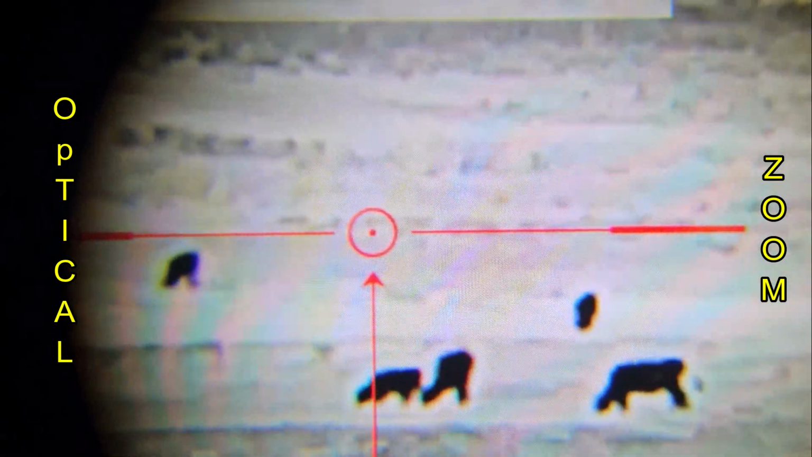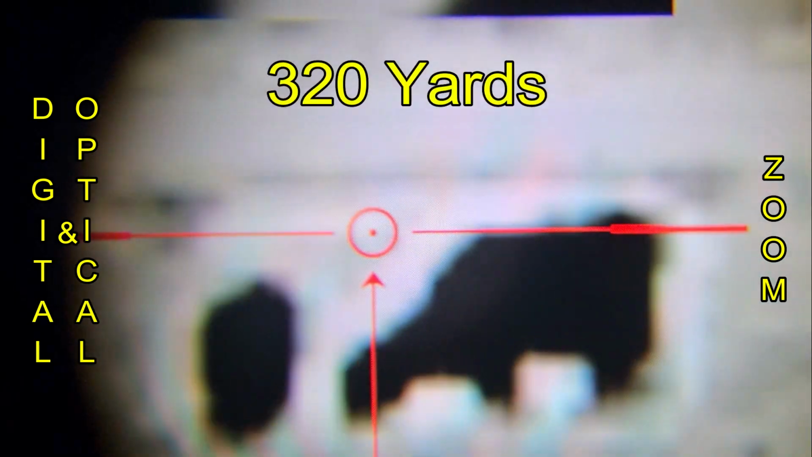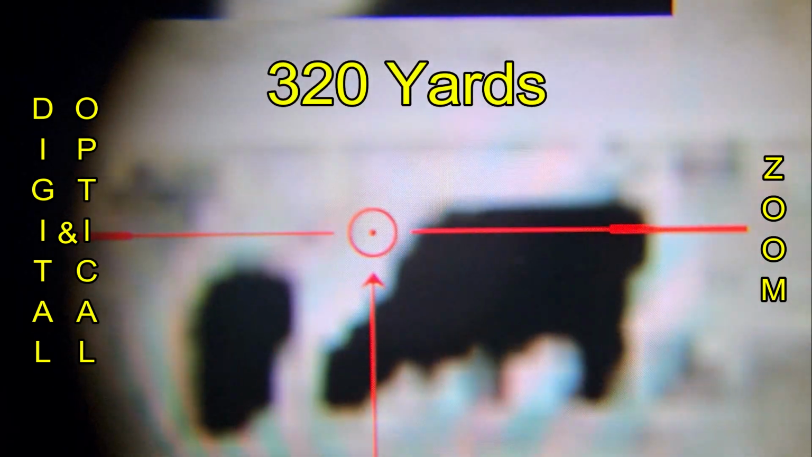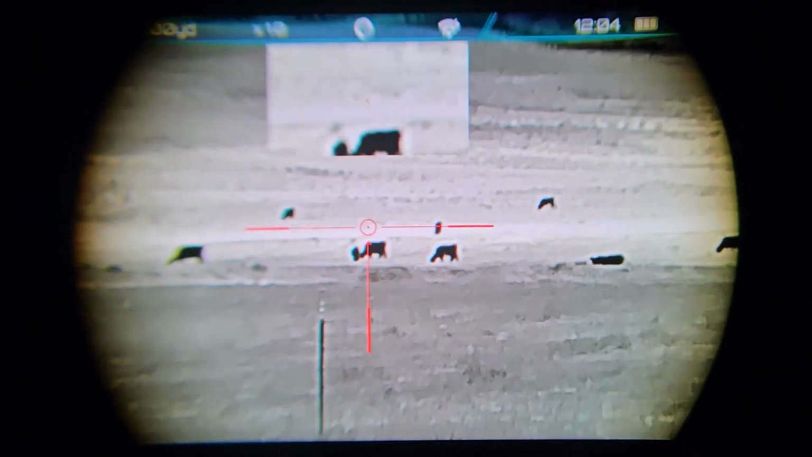But you won't notice as much pixelation when zooming optically. And then you can also add on to that the digital zoom if you want to really zoom in. That might be useful for some really long distance shots when you definitely know what the animal is. Otherwise, very cool, both optical and digital zoom.